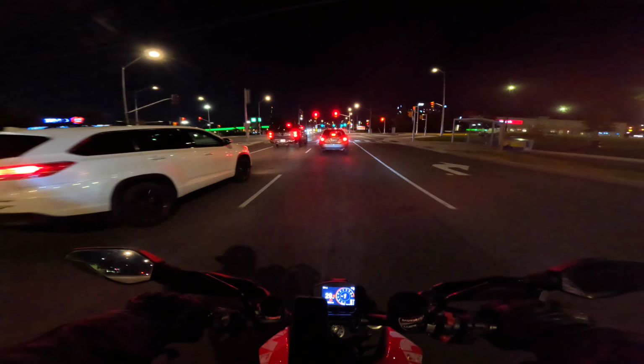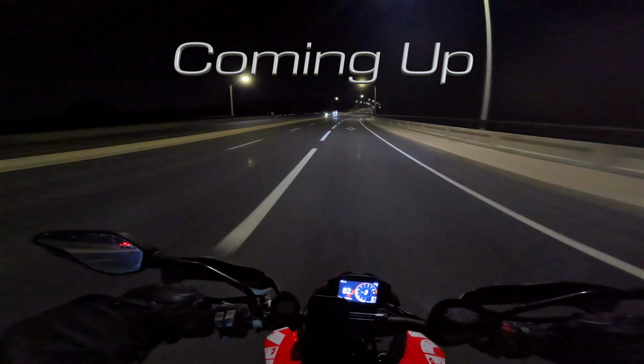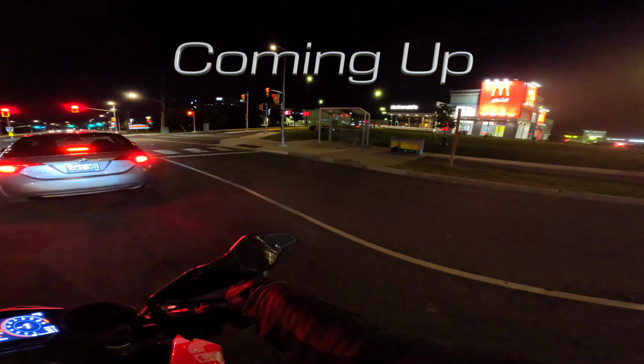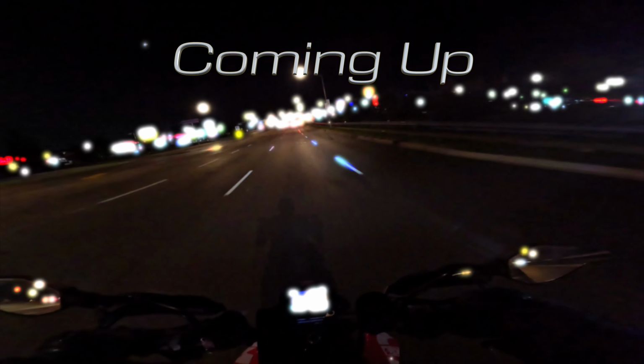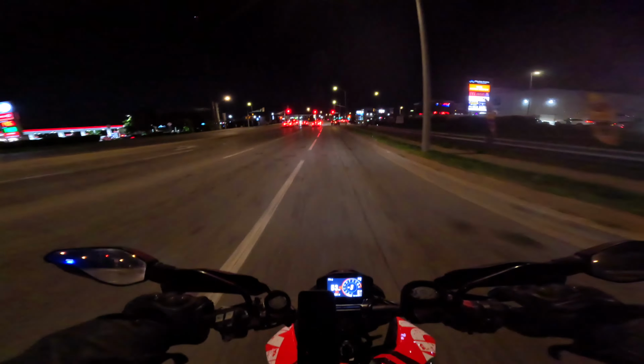My God. Fucking idiots. McDonald's. Jesus, I haven't eaten there and I don't even know how long. Crazy. Oh, look at this. Motorcycle lane. How nice is that?